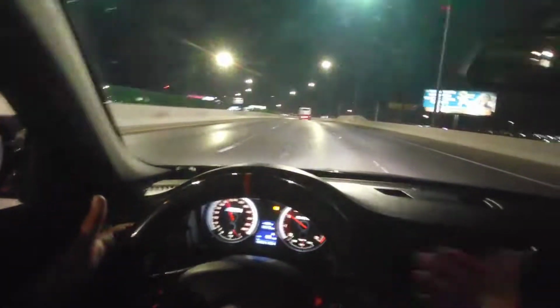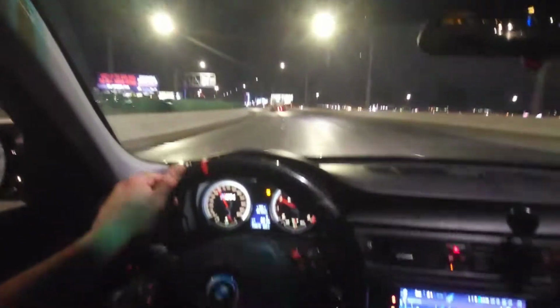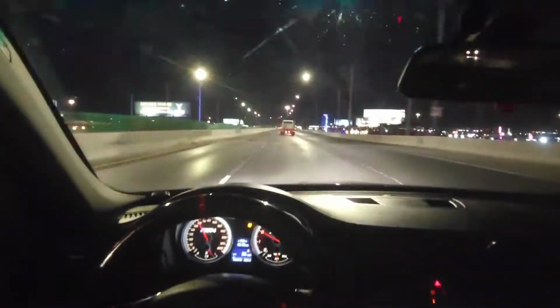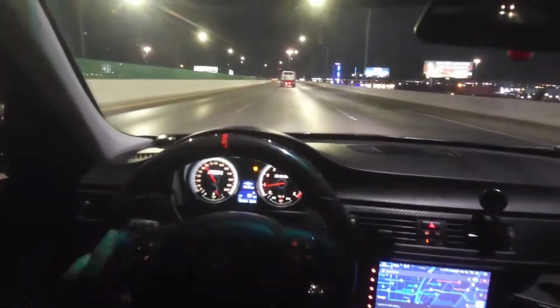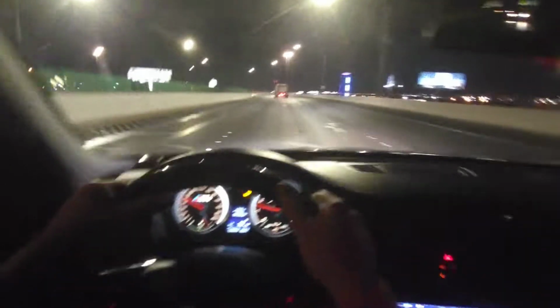It feels good though. It feels quicker. I don't know if it's just in my head because I did the throttle sensitivity, so it feels faster, but it definitely feels like it's moving good. This is the bump. Wasn't bad.